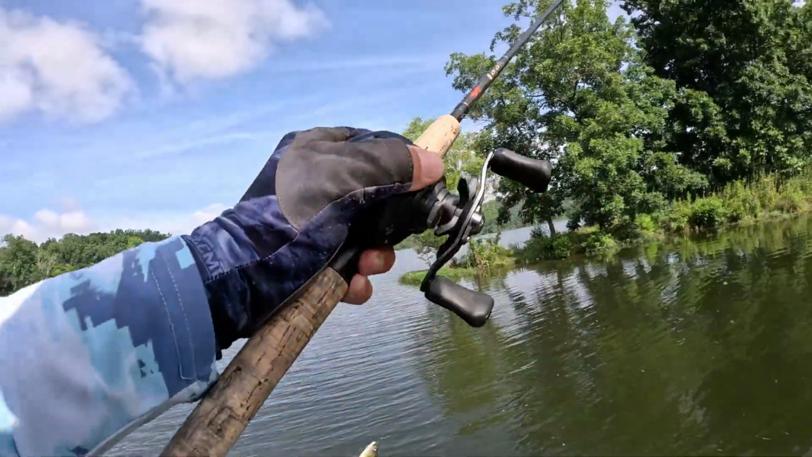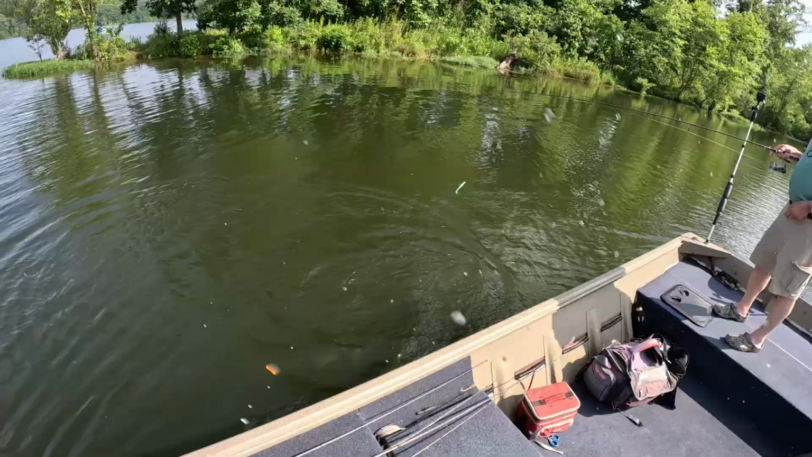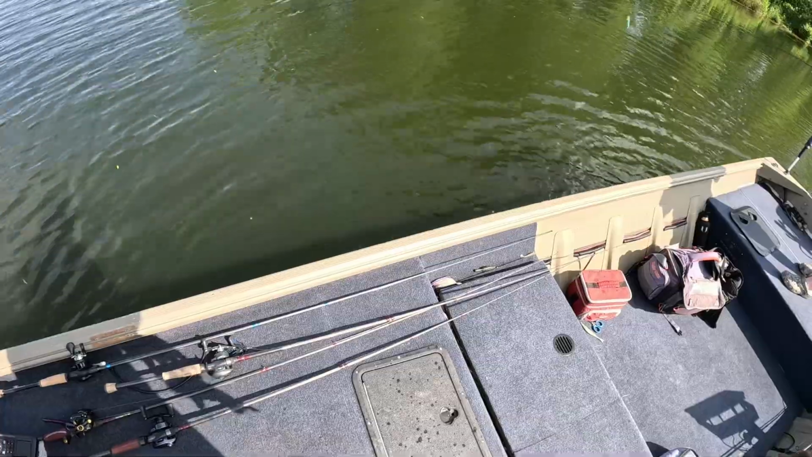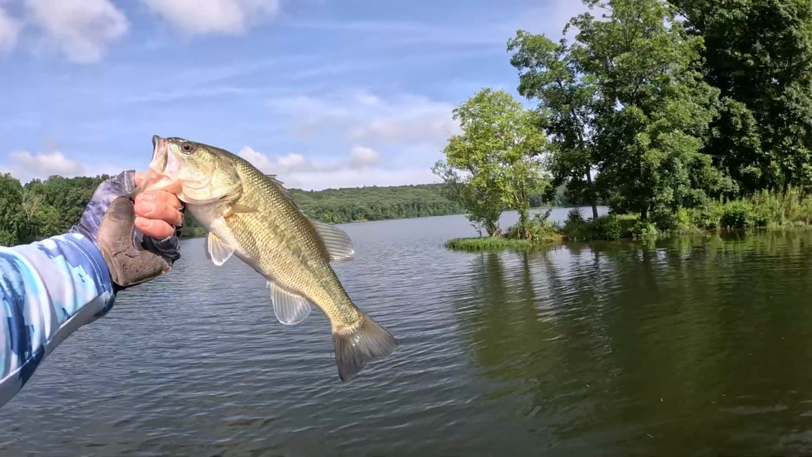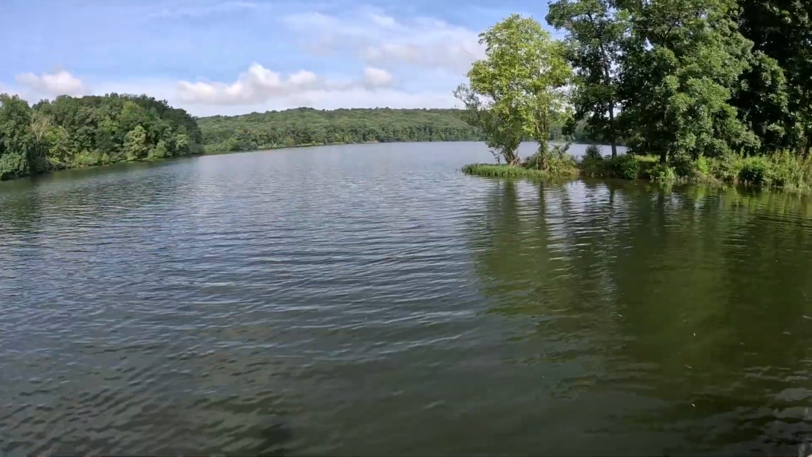Decent fish. Go. I saw that fish on the live scope. Threw it in front of him and he followed it down to the ground, down to the bottom. Not a bad one. Yeah. 2-pounder.